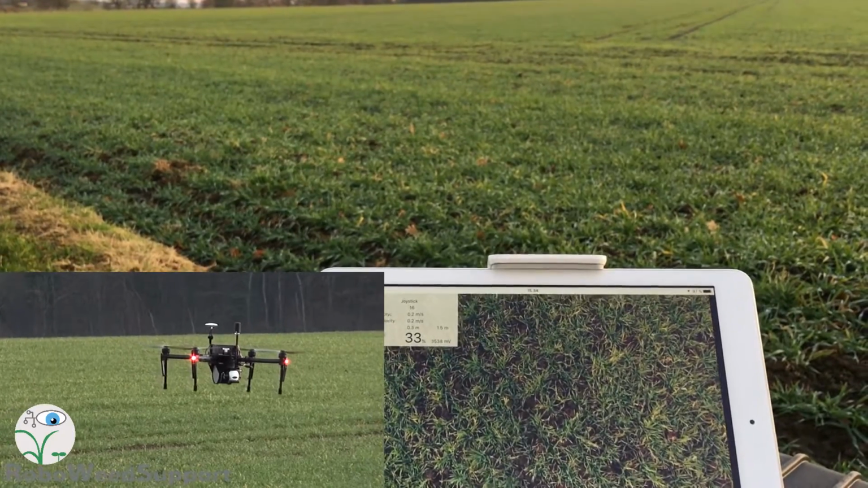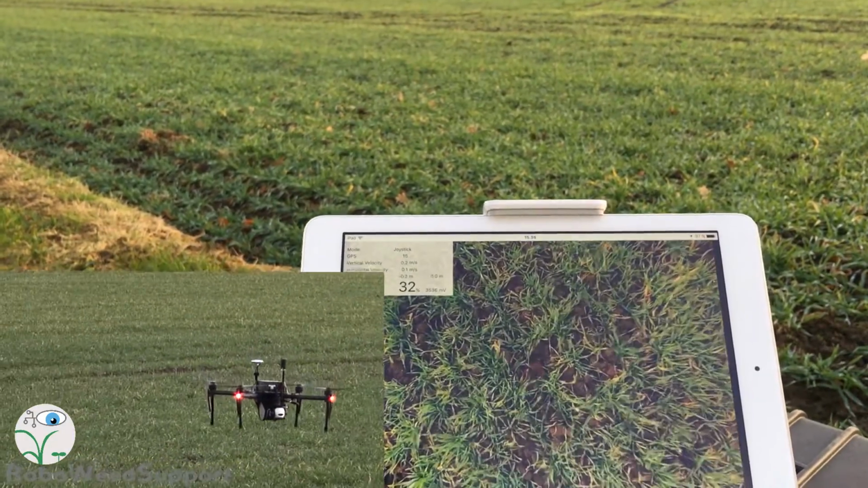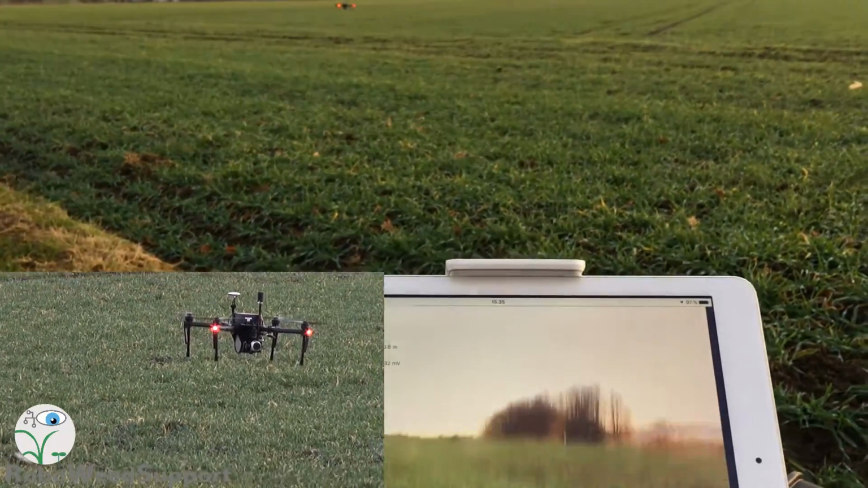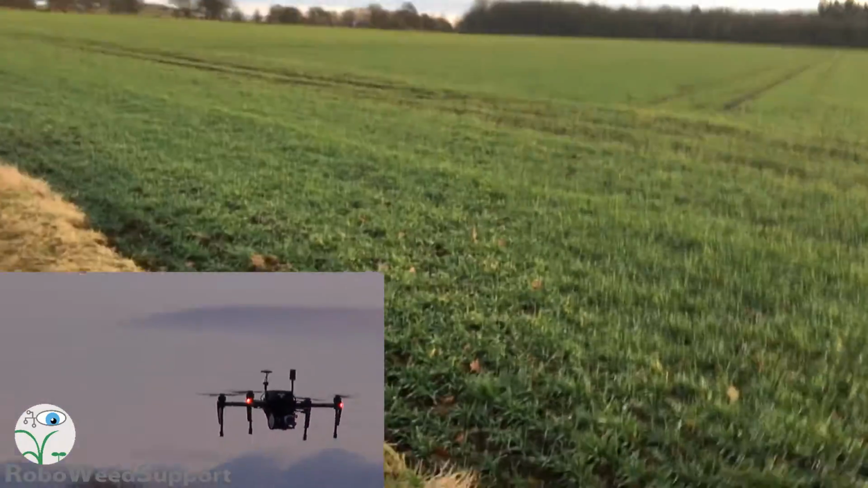So now it's time to land. You can also see the battery level. Come home.